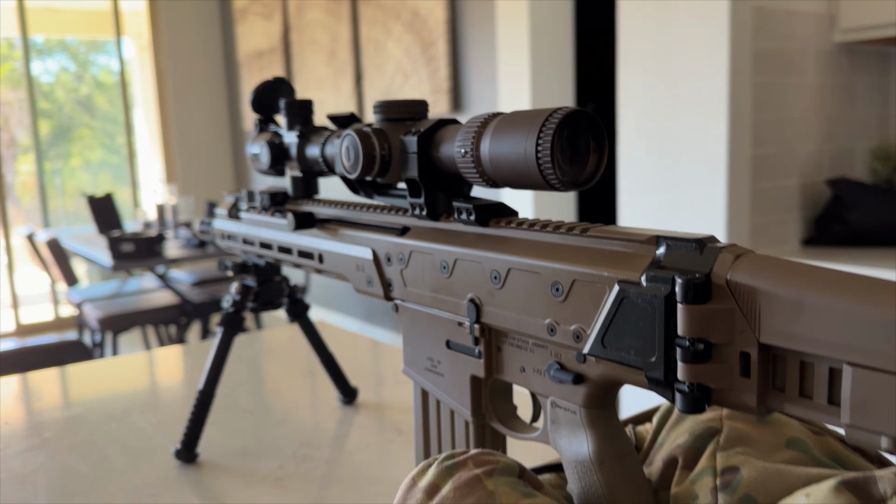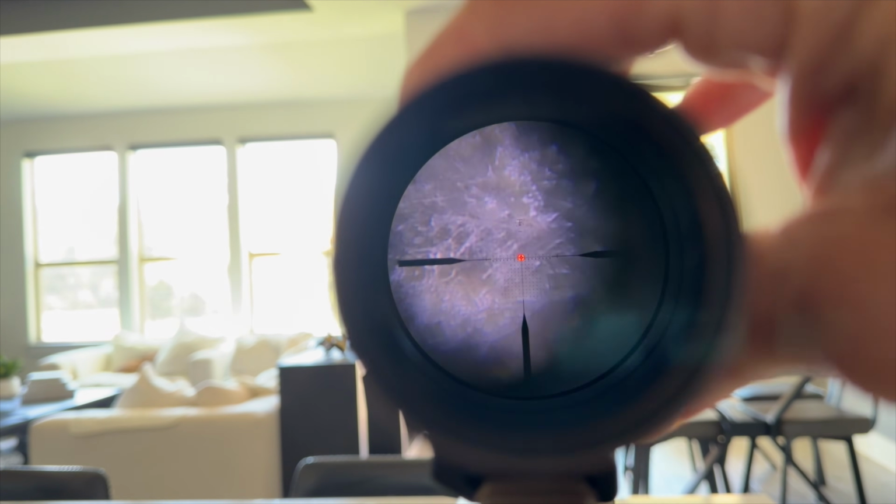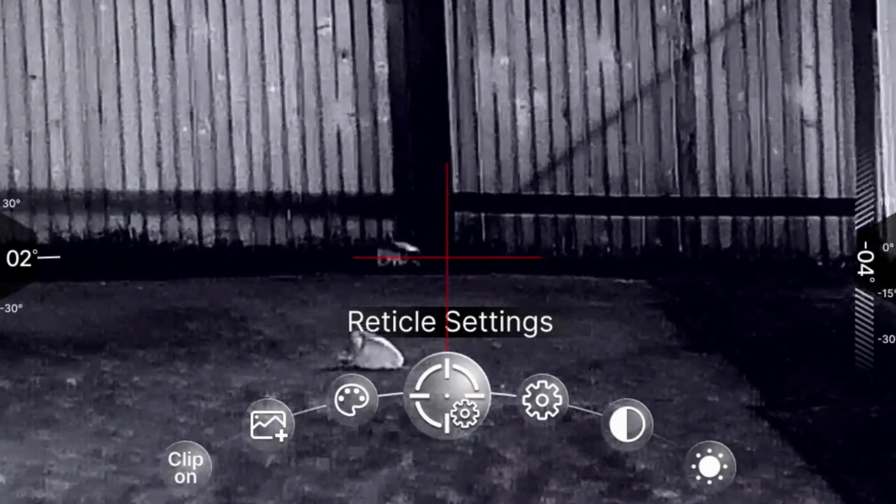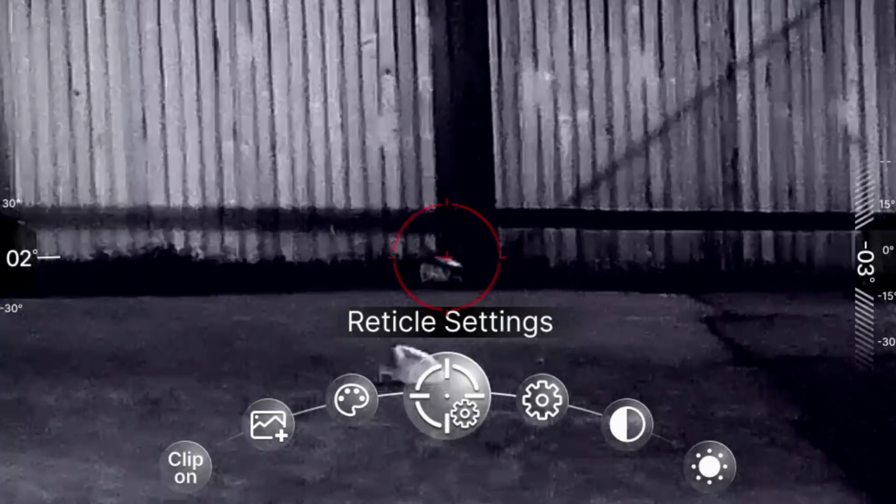On the IOL25, resolution is 384 by 288. Starting zoom of 2 times power, you could go all the way to 16, I believe. Of course, with that, you lose some resolution, but starting at 2, not too bad. Weighs just over a pound at 1.15 pounds. It's got a 25mm lens. It's got video and audio recording, 7 reticles to choose from. It's got Wi-Fi to connect with the app.